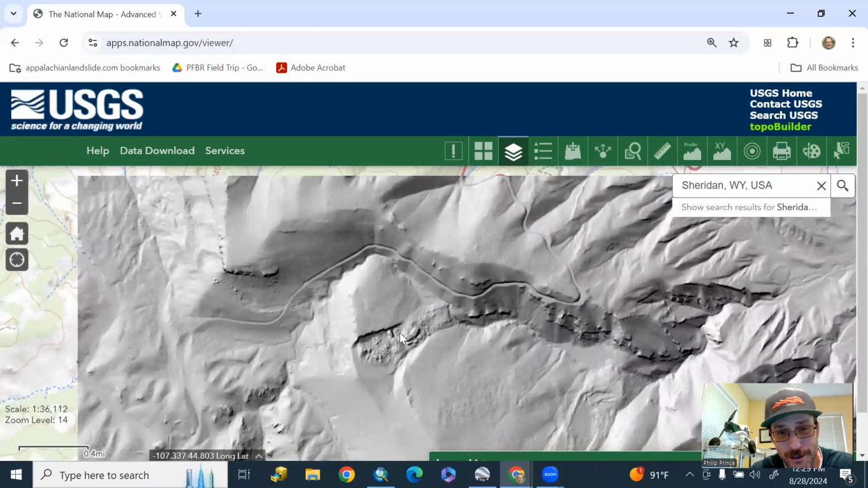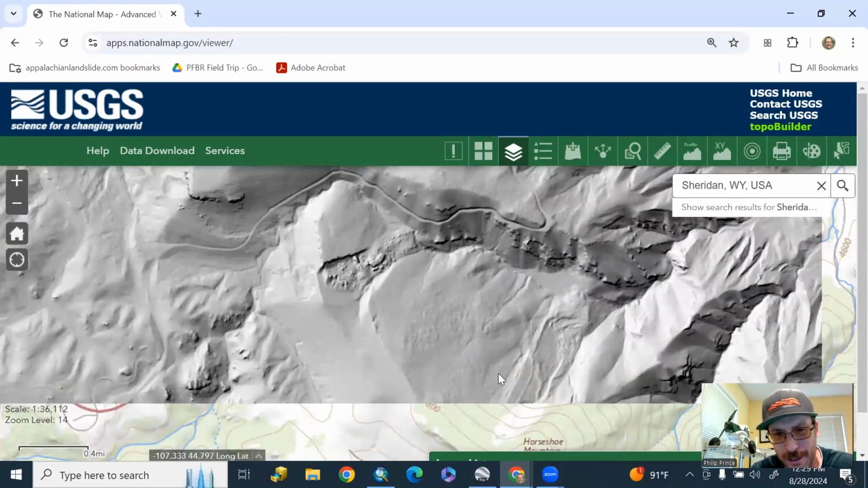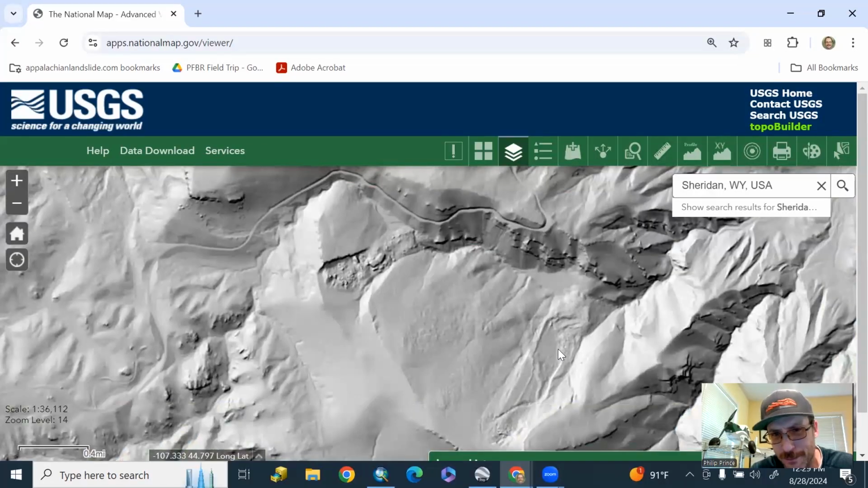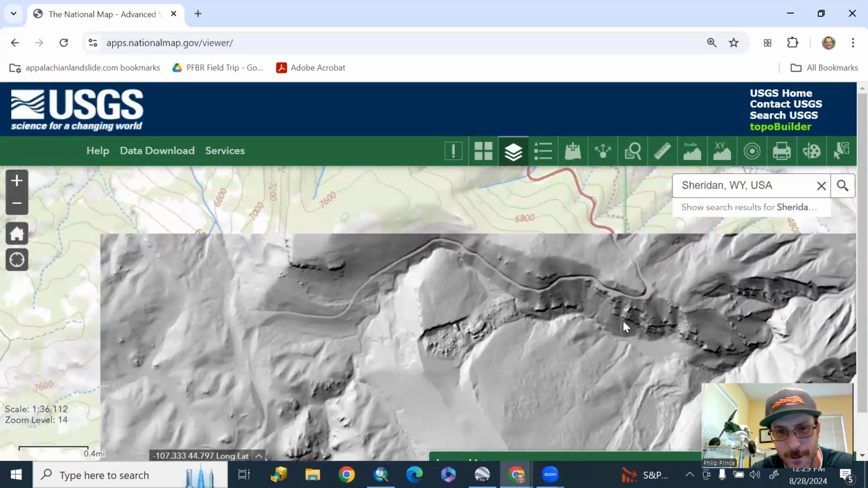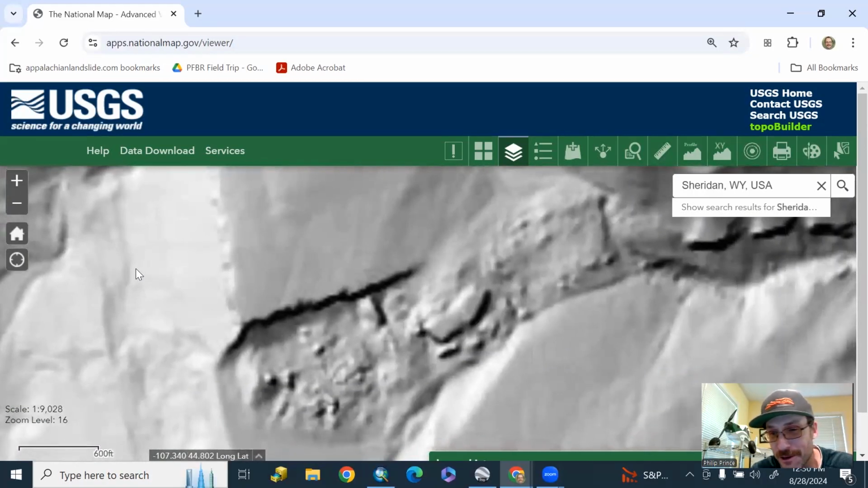The reason we're going here is to look at this really cool landslide. There's two really big ones. I think one of these is referred to as the Buffalo Tongue, and there's the Tongue River that comes down off the mountains here. But this is a really exceptional feature to look at with LiDAR.